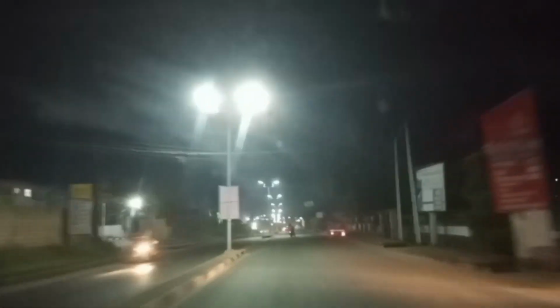Okay, guys, it won't be long, and then we'll get to Isigate. You know Isigate? Yeah, it's popular. It's a popular place in Umuahia, Isigate. We are still in Abam Road. We are approaching Isigate. You can see the street lights.